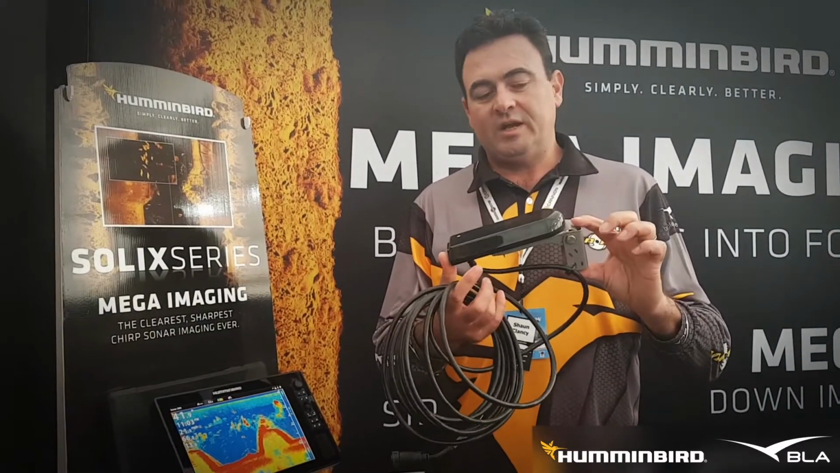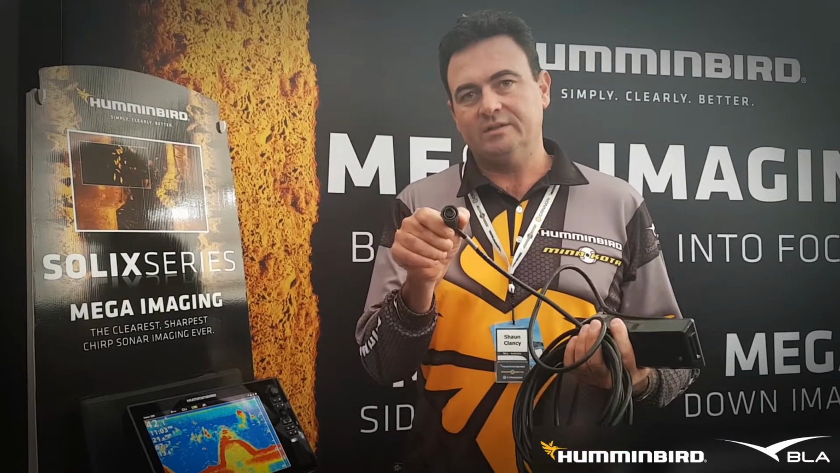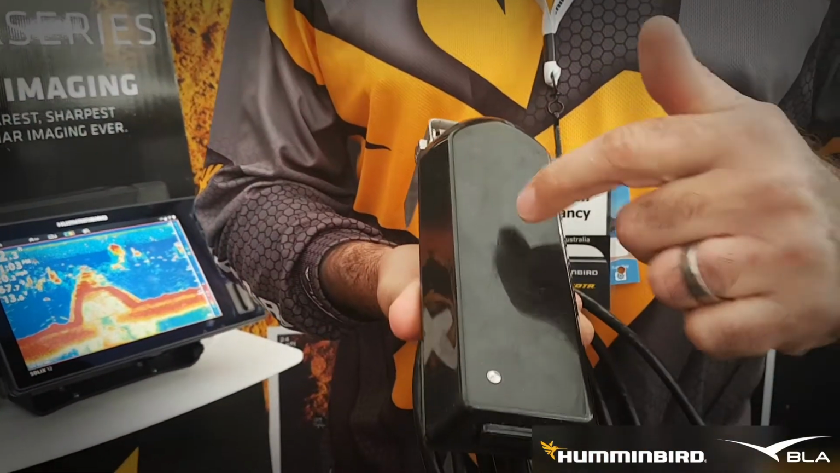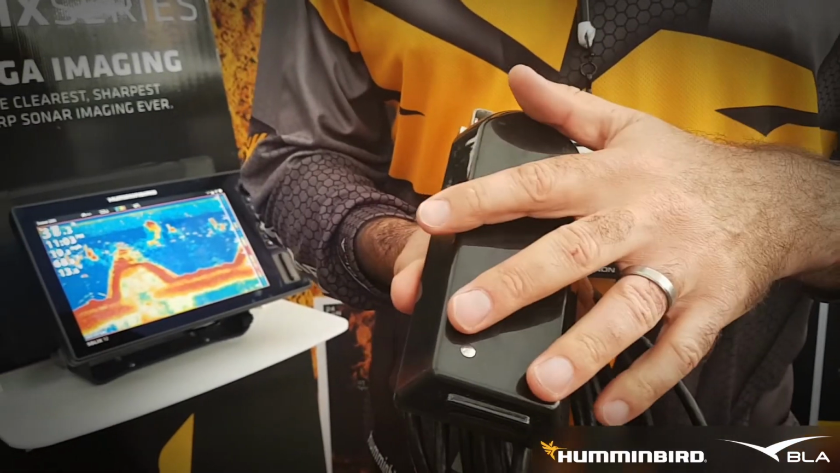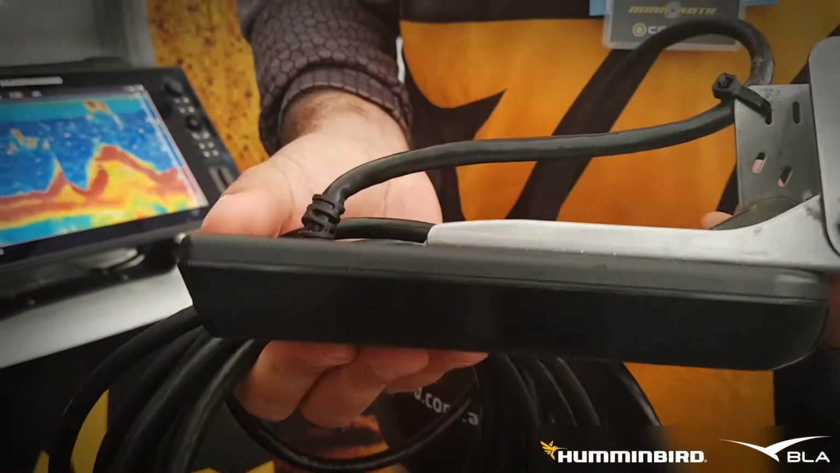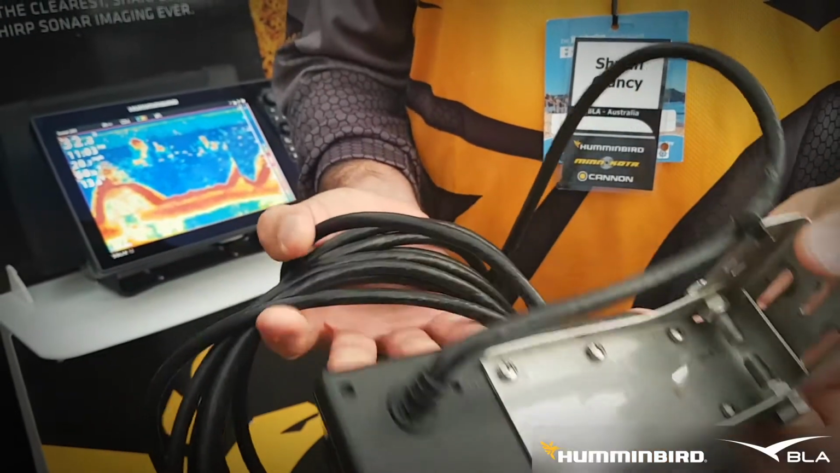This is the new Mega Imaging transducer, and it looks exactly the same between the Helix range and the Solix range. The Solix product has a round plug, and the Helix range has our traditional square Humminbird plug. This transducer has a Mega Imaging left and right element, it has a Mega Imaging down element, and a 2D full chirp sonar element. Every element is full chirp sonar. You can see we have a temperature sensor. We also have a very strong stainless steel bracket that's screwed onto the transducer itself for very strong offshore installation purposes.